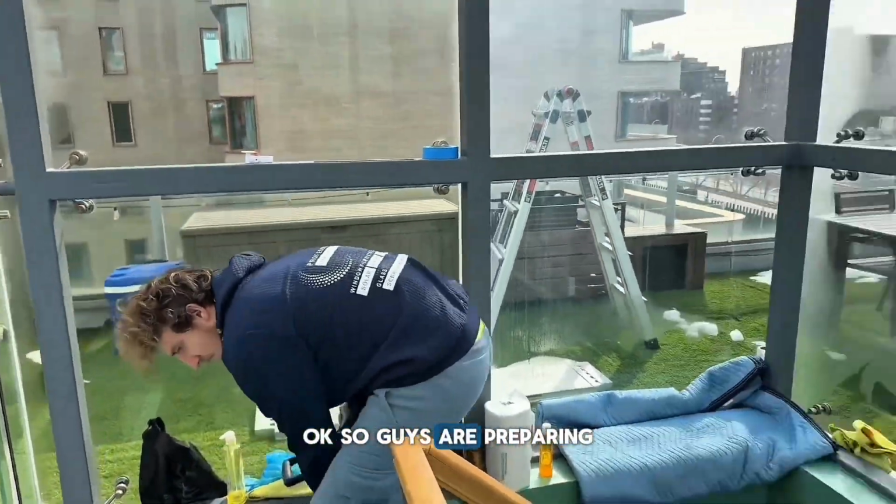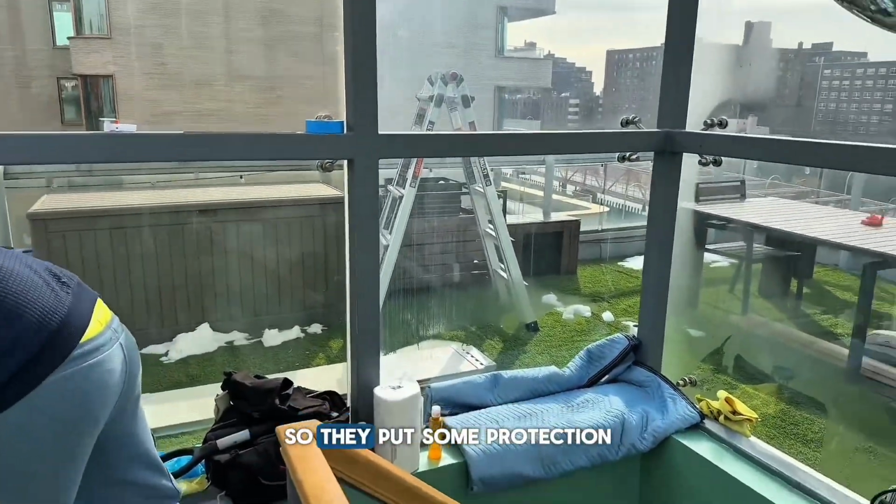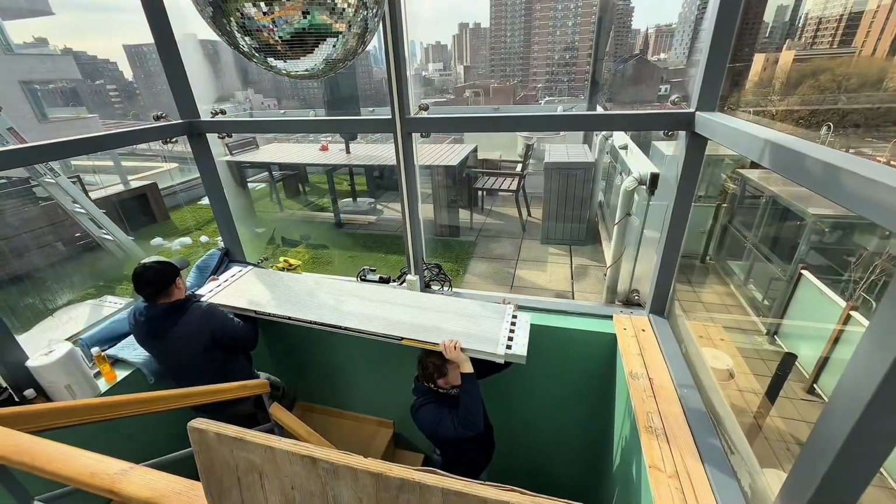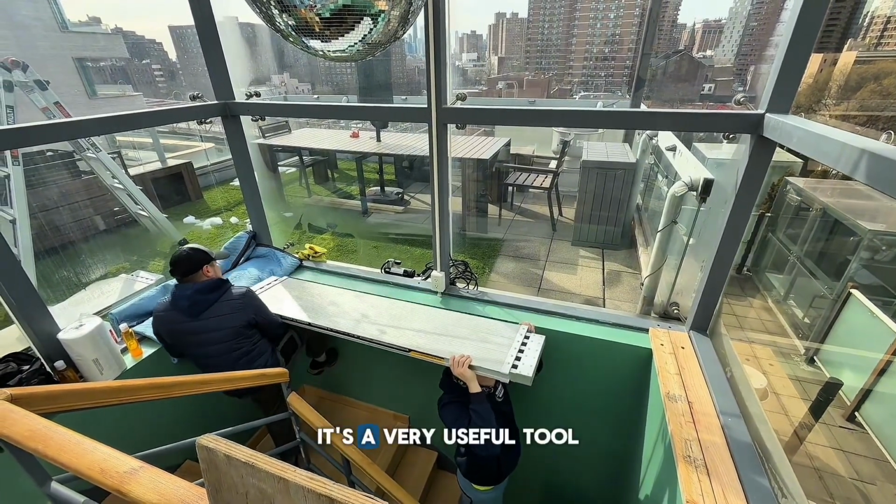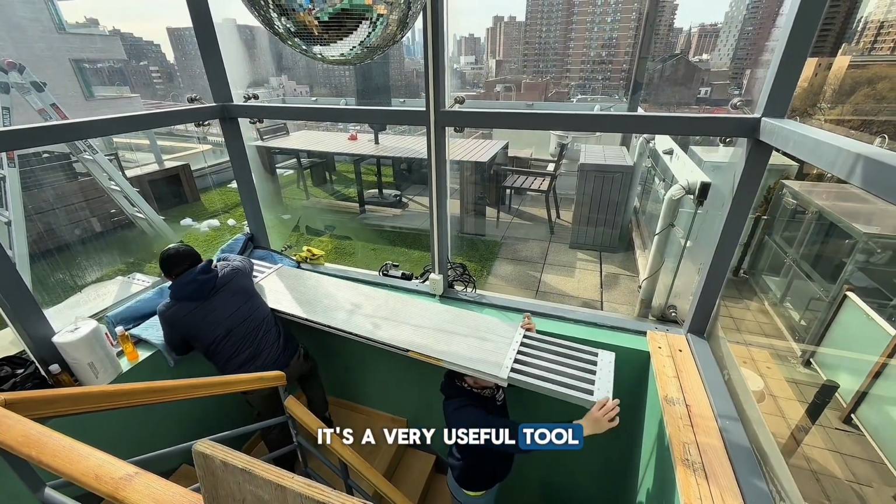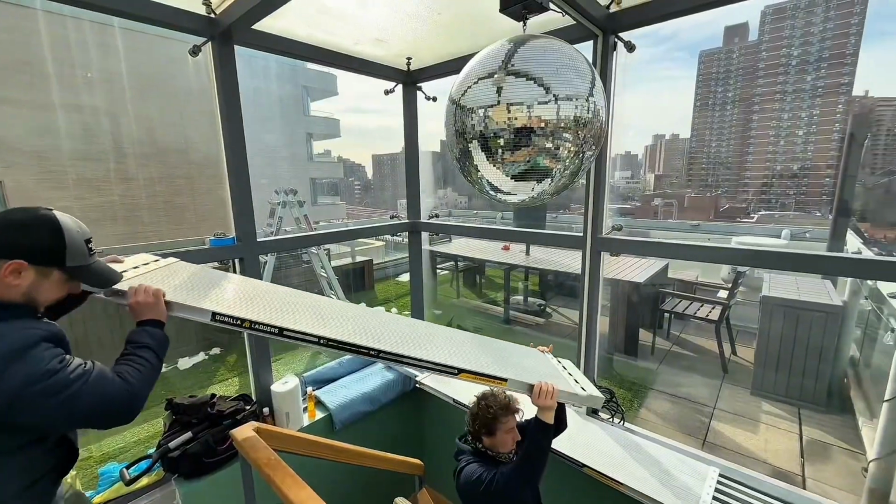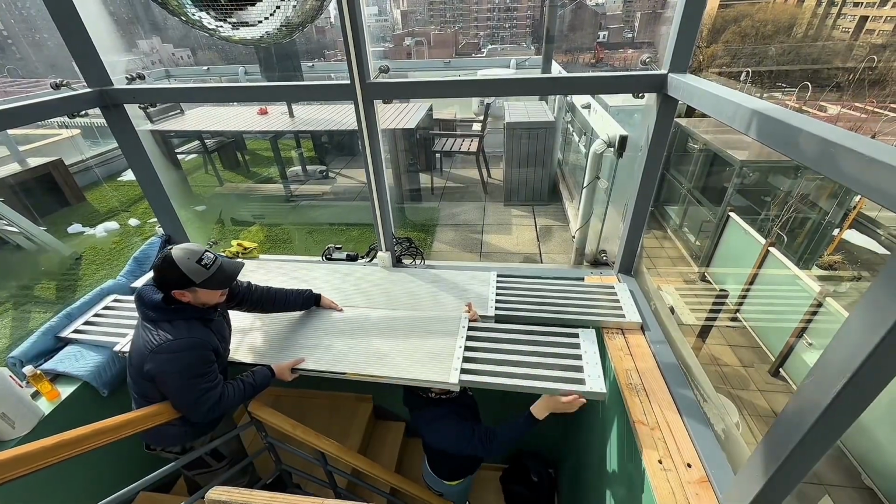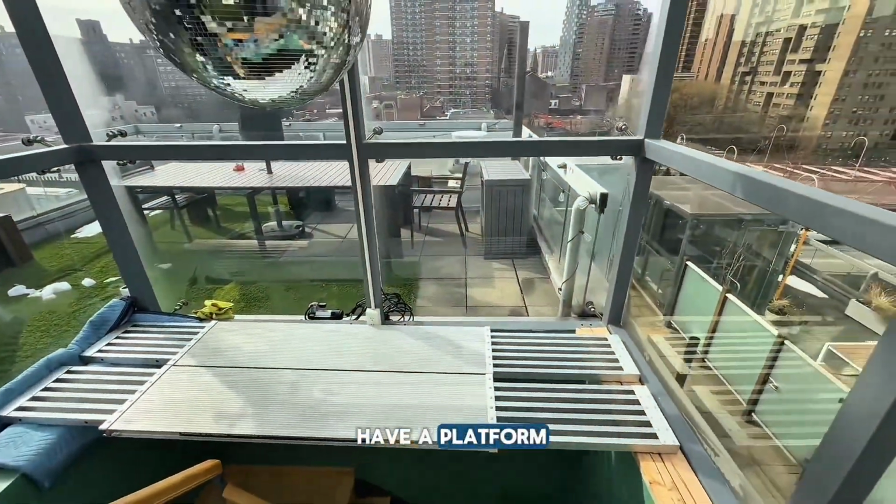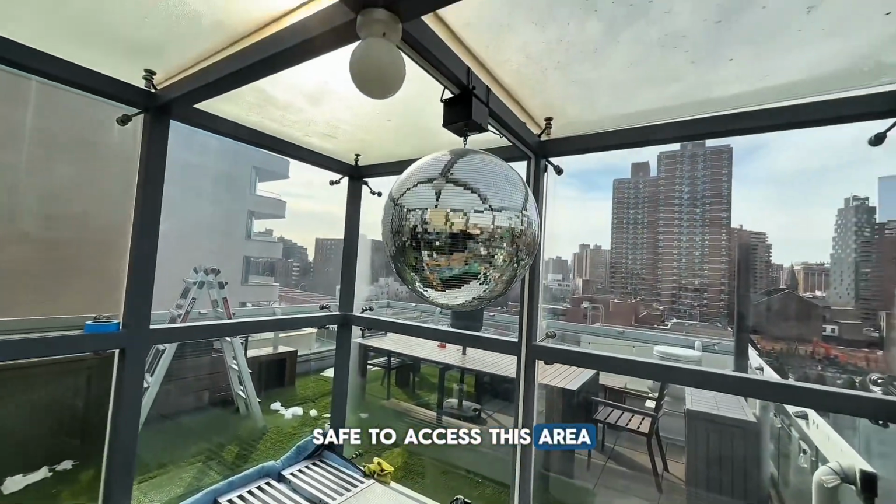Okay, so guys are preparing to install the platform in here. So they put some protection. And we're using these extension platforms. It's a very useful tool. That's it. Now we have a platform, and it's easy and safe to access this area.